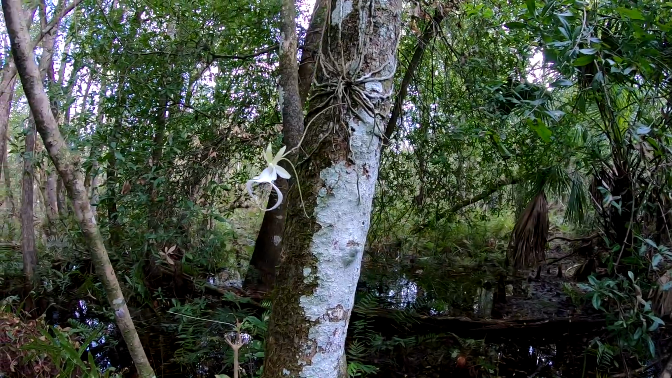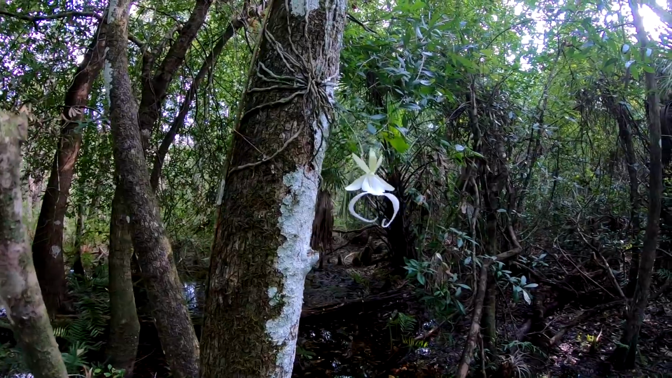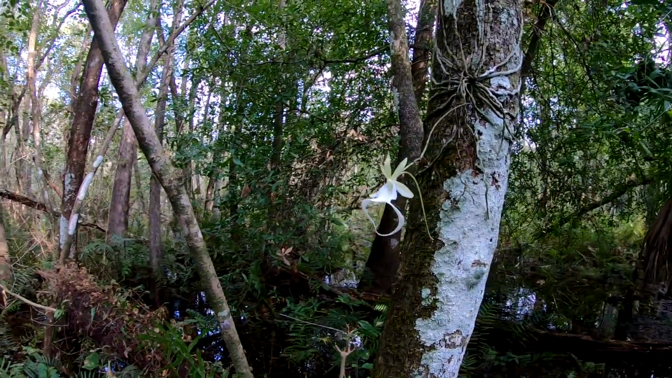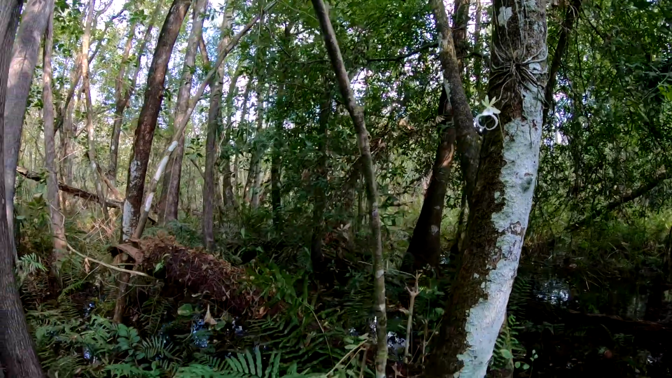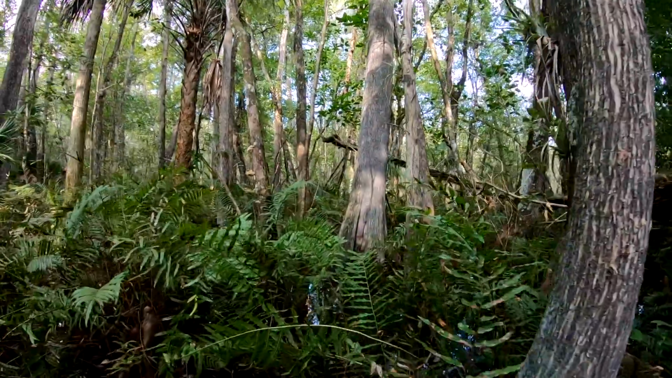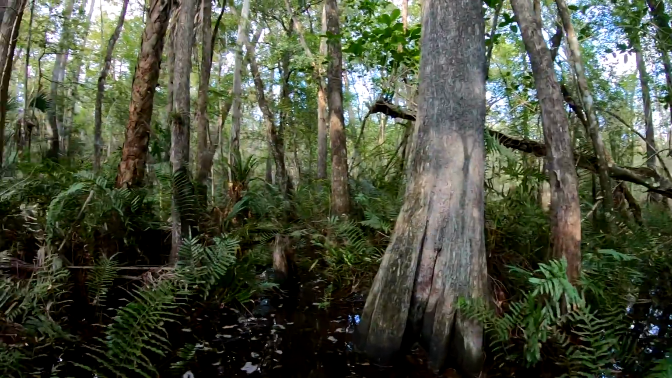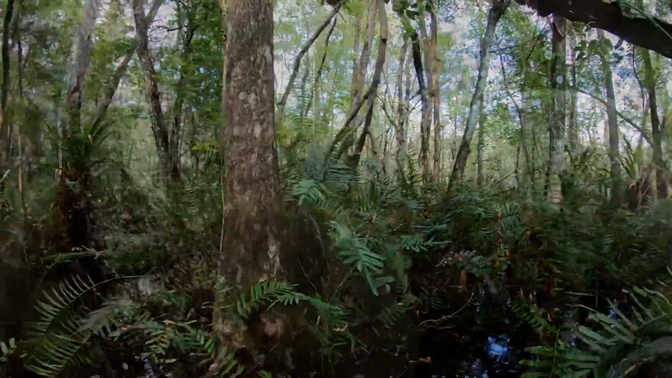This might be my last trip down here this season. Maybe I'll come back in a month or so, see if you got impregnated. Oh, I hope so. Good luck. See you, buddy. It was 1 year ago on September the 8th that we had the last flower of the season in here also on a tree about 50 feet over here.